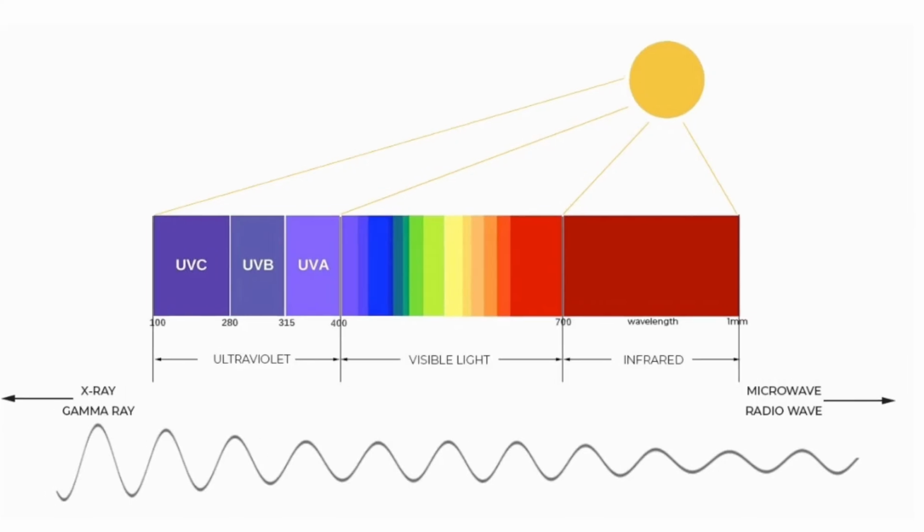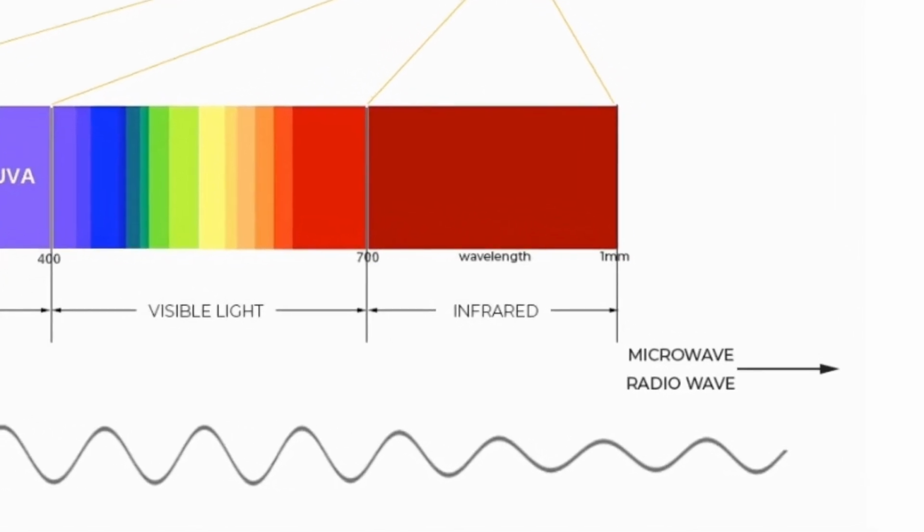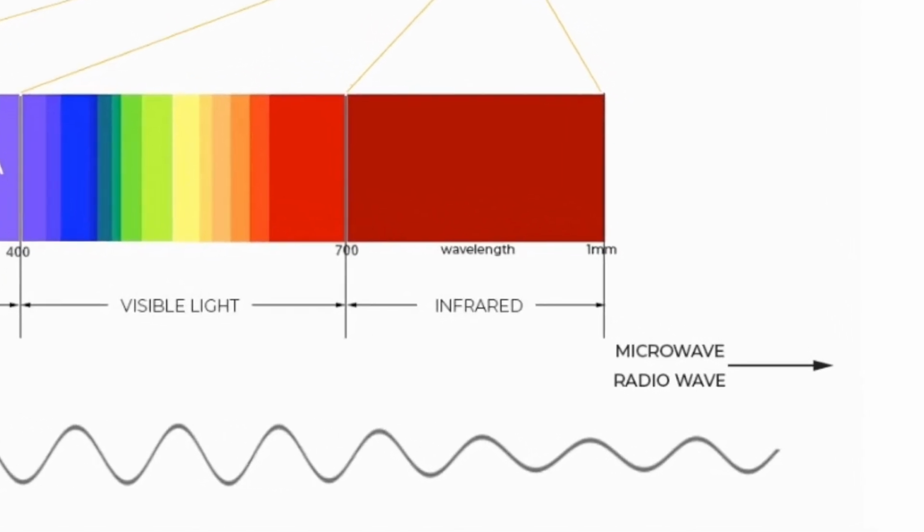Basically, infrared photography is a technique that utilizes light in the wavelength of 700 to 900 nanometers, in that ballpark. It's different from the visible light that we normally see and our cameras can see.